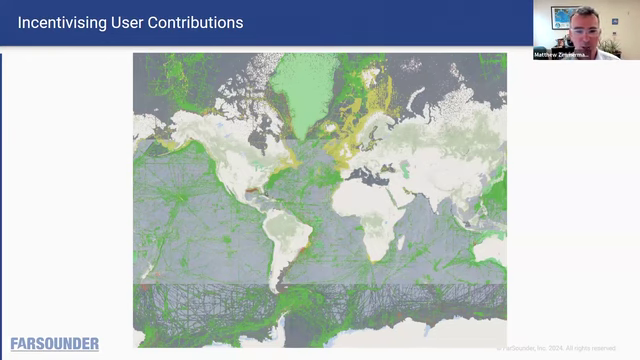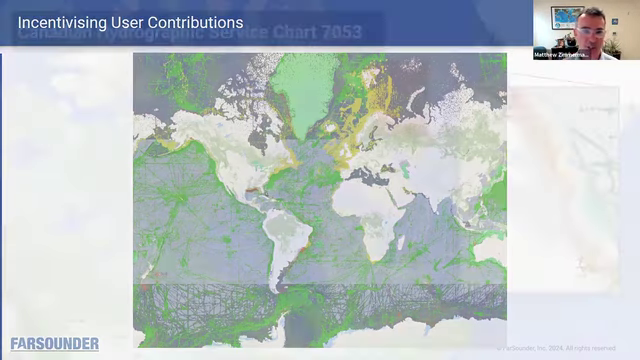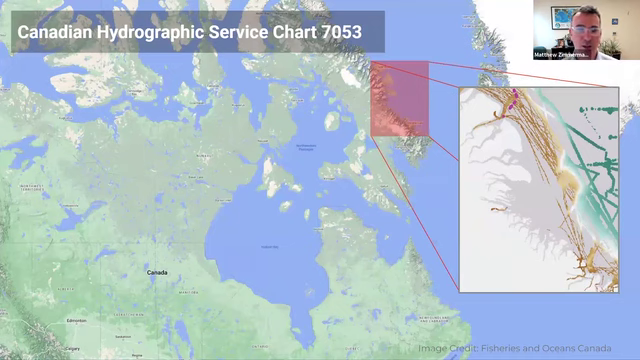And some of you might ask, why do we need CSB data? What could it be used for? Well, one example is enabling hydrographic offices to produce new products or new charts. Here's an example that the Canadian Hydrographic Service released about a year and a half ago.